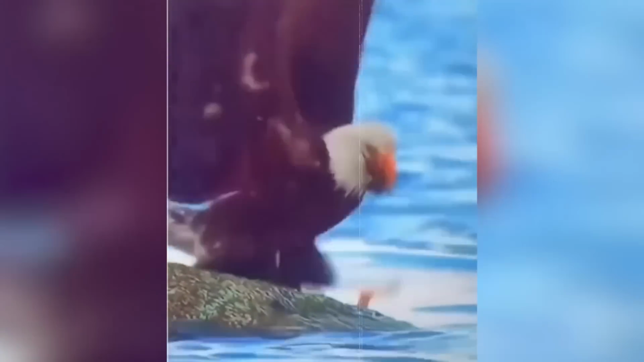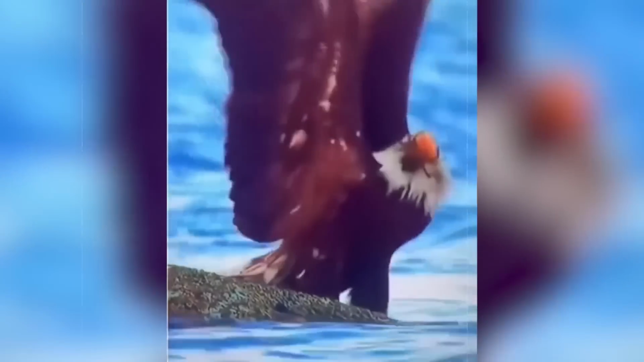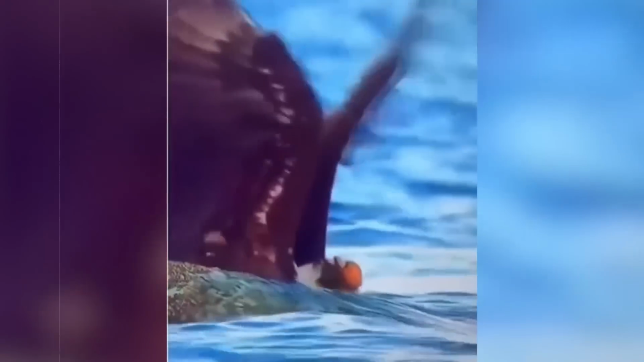The eagle, feeling the pinch and the attacks, gets startled and falls into the water, struggling to break free. The crab is relentless, holding onto the eagle's mouth and eyes. The eagle, desperately trying to escape, ends up getting submerged in the water. Fortunately, the video ends there, so we don't know if the eagle made it out all right. One thing's for sure, that crab will have one incredible story to share with its fellow crabs down below.